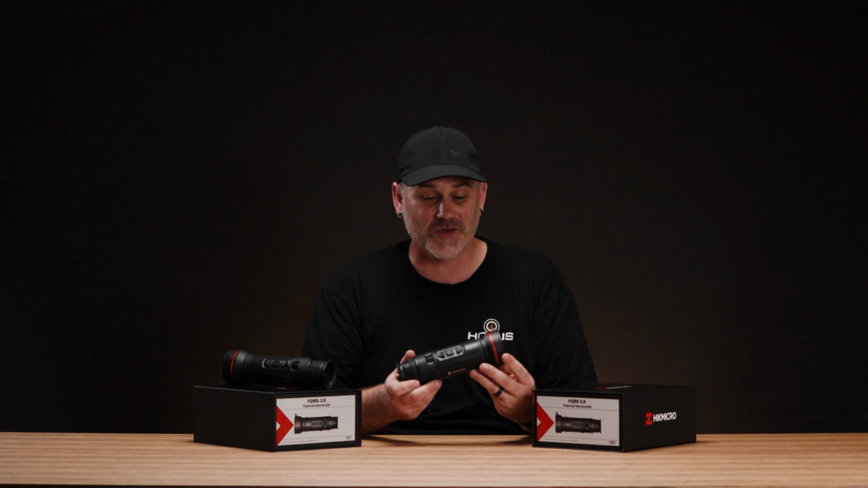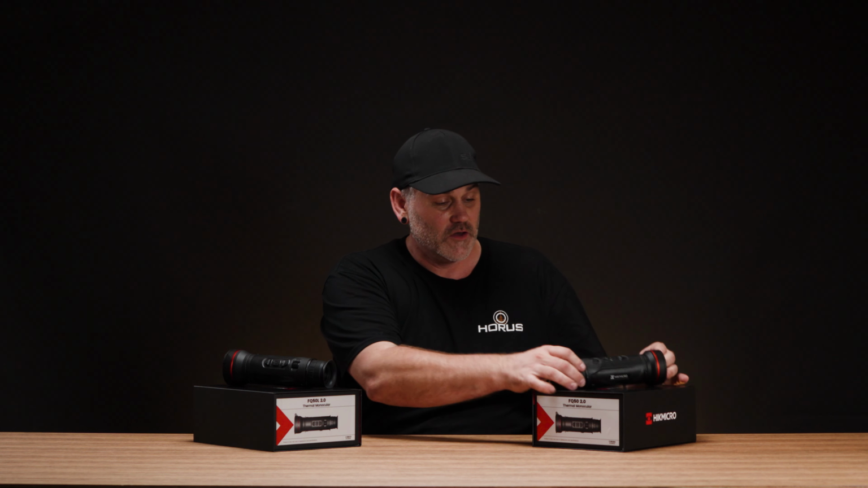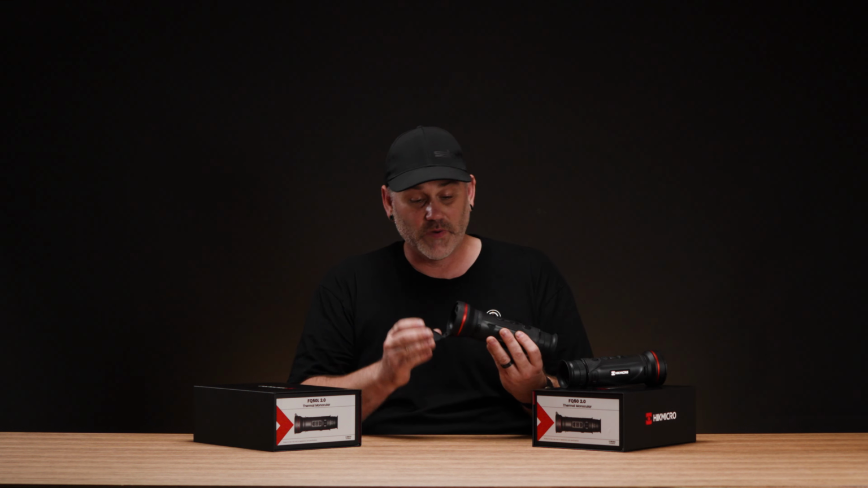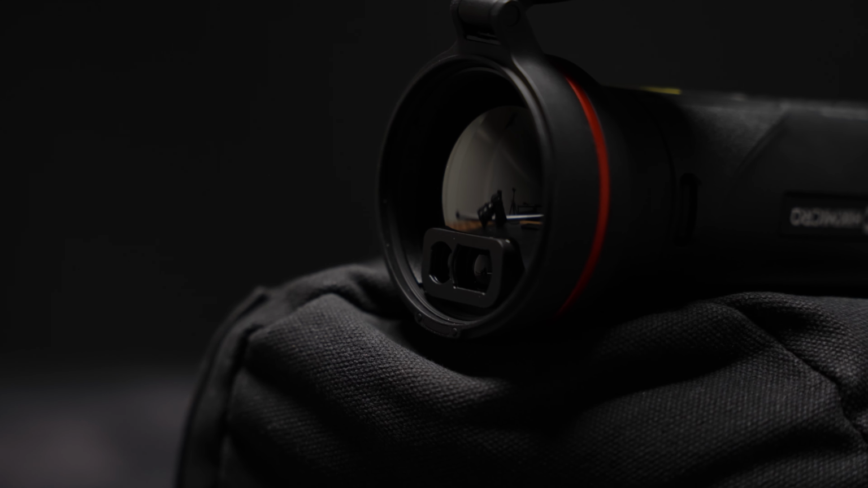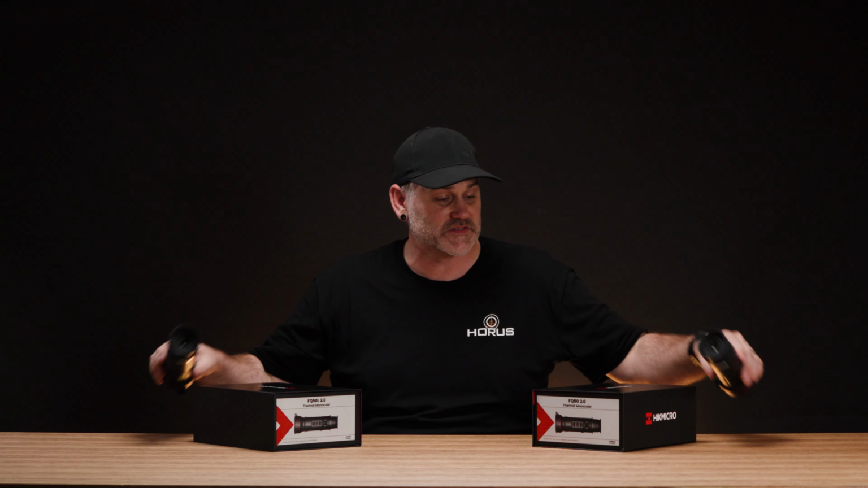The new Falcon 2.0s from Hikmicro, the thermal spotters. This is the FQ50, which is a direct replacement of the original version, and this is the FQ50 L version with a laser rangefinder at the front. Let's open them up and see what comes in the box.